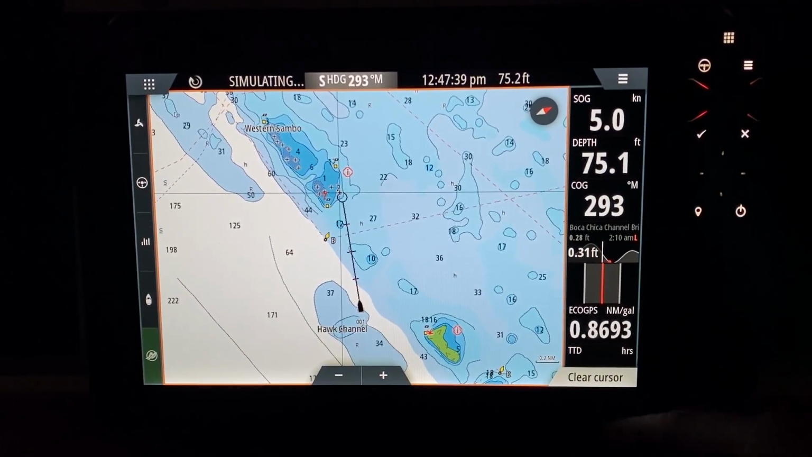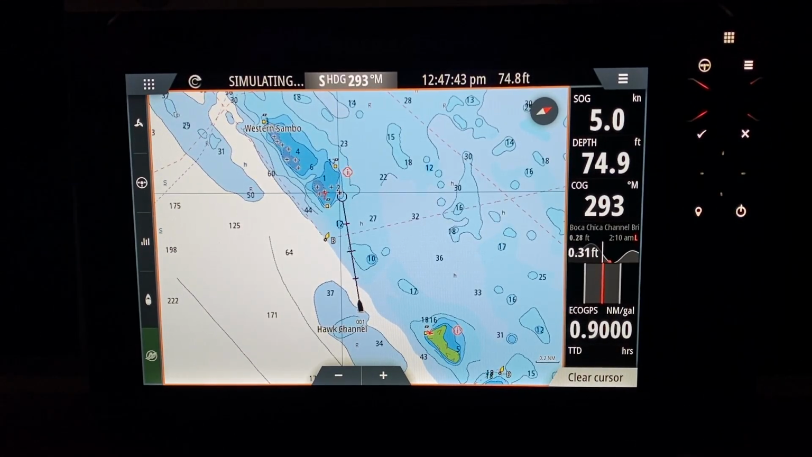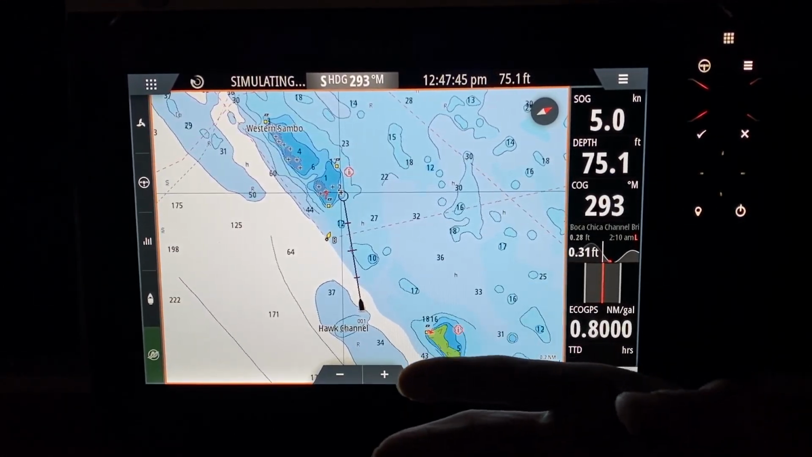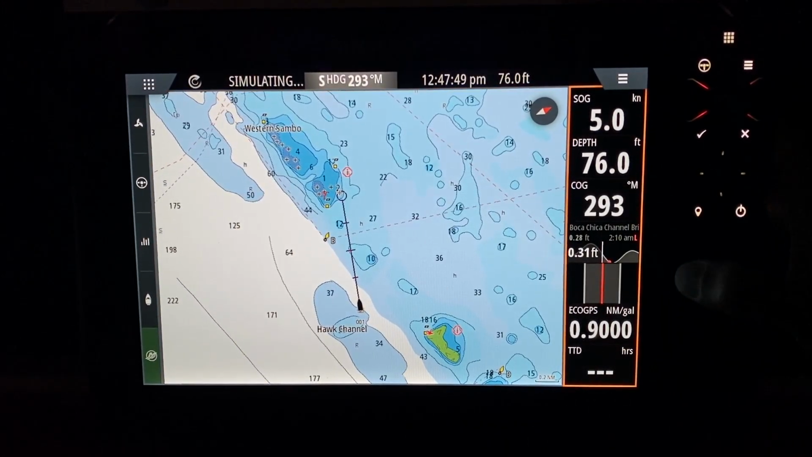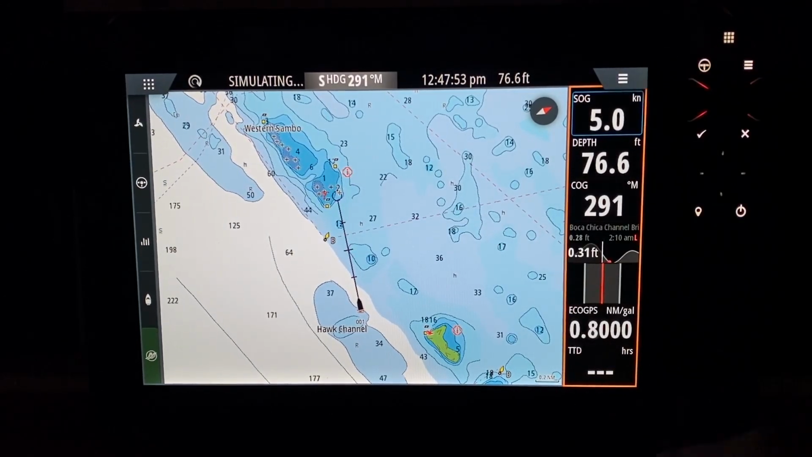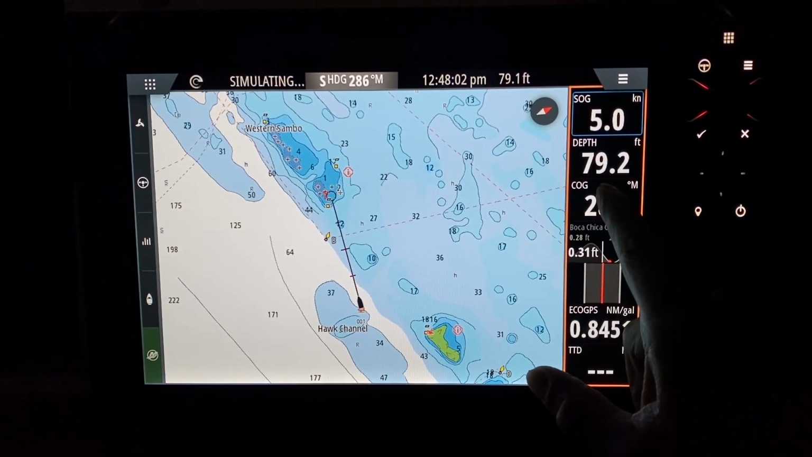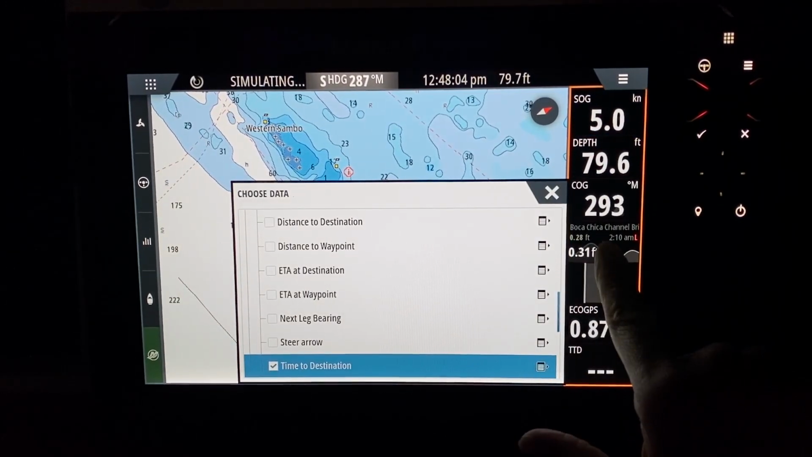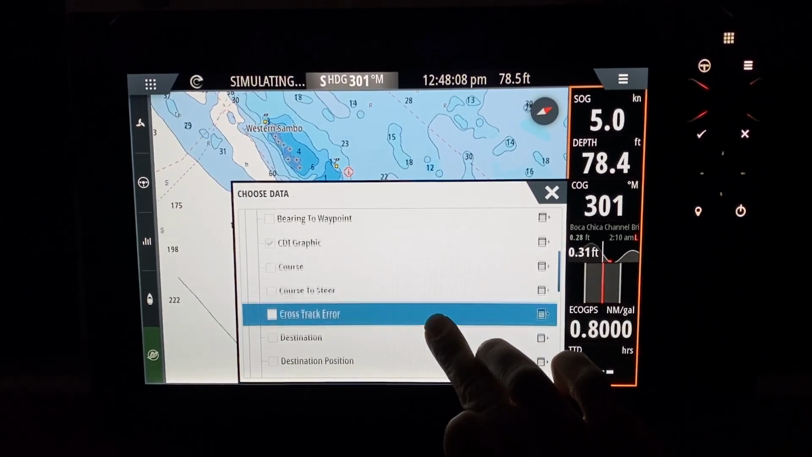You can customize a Simrad unit to have the toolbar tell you what it needs to tell you. So let's assume we don't have any options with our Simrad unit. We touch the right toolbar, we hit the menu button, we hit the edit button. Now I can change each thing. So I have my speed, I have my depth, I have my compass heading. I touch this feature right here, and I'm going to put time.